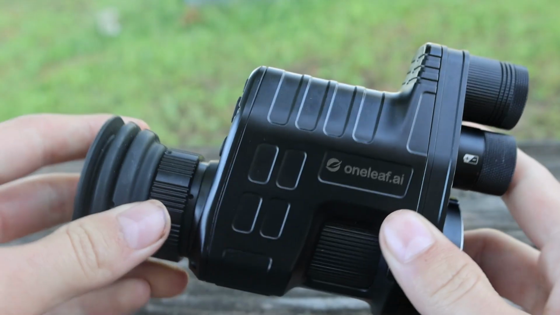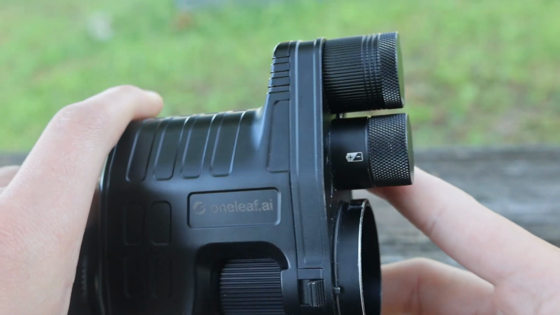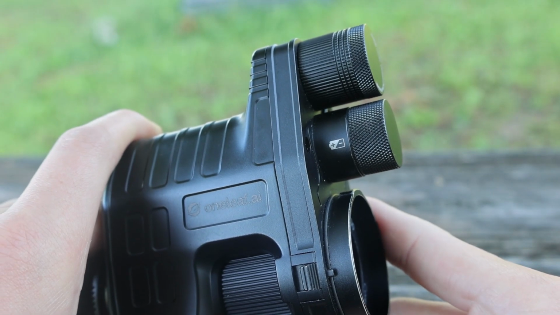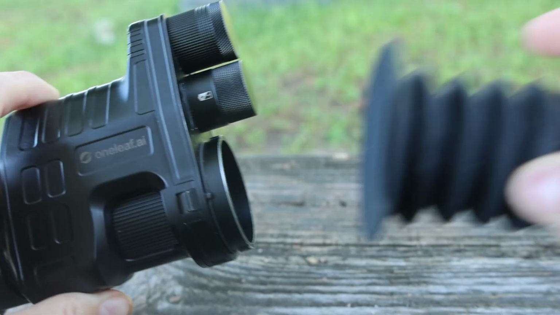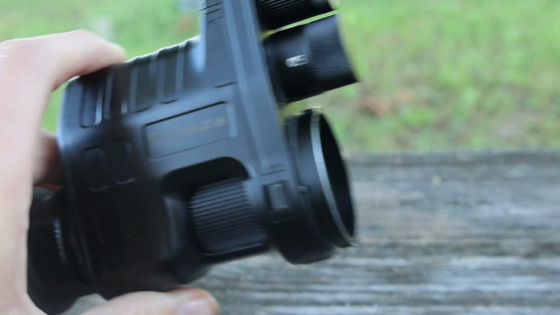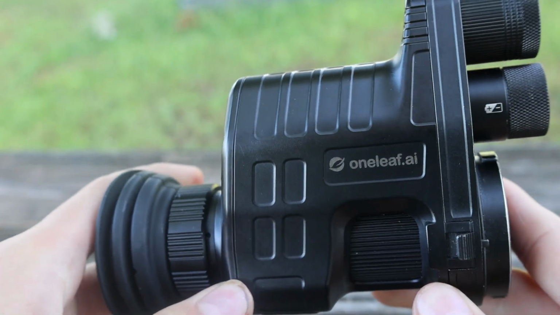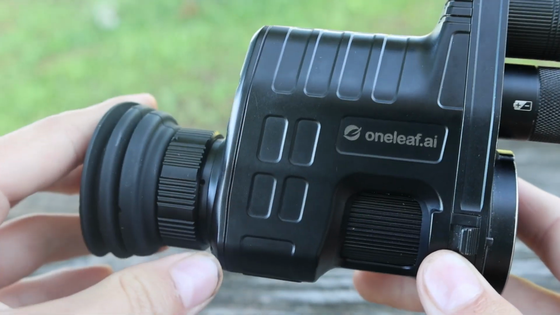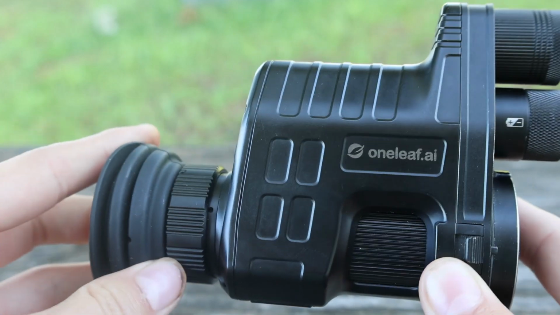I also really like how they added all these accessories, man. Like they added 3 different sizes for your scopes. So you got like 3 of them, man. They gave you a bunch of these eye cups. It's just really nice of them to include all this stuff. It even includes a 32 gig micro SD card. I thought that was really cool of them. You don't have to go buy yourself one or something.